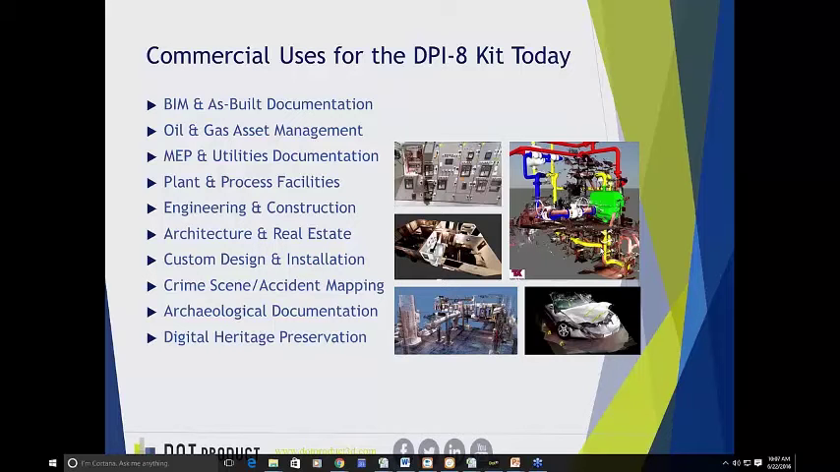So it plays very well with filling in gaps, but also as a standalone tool for standalone modification and renovation projects. Moving down the list here, the applications do spread to architecture, real estate, custom design and installation,